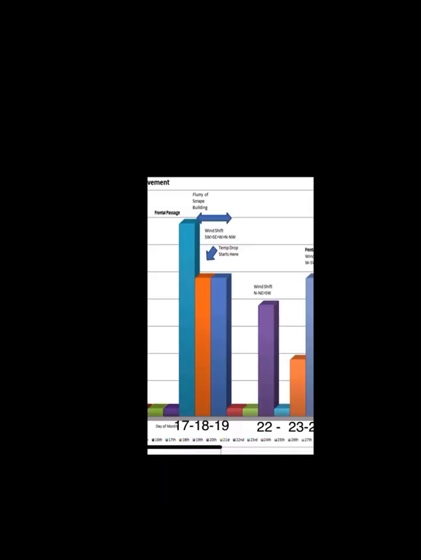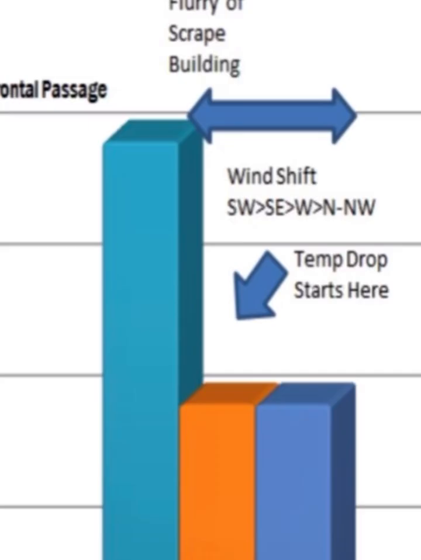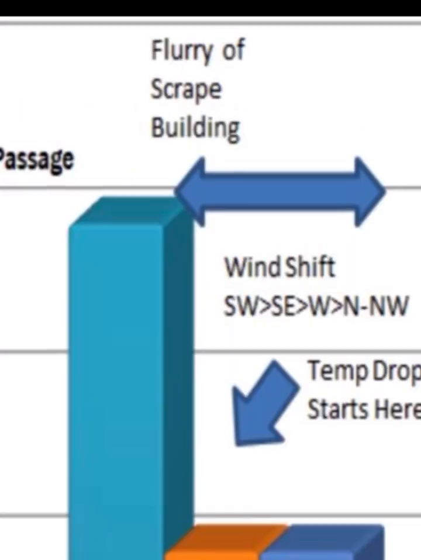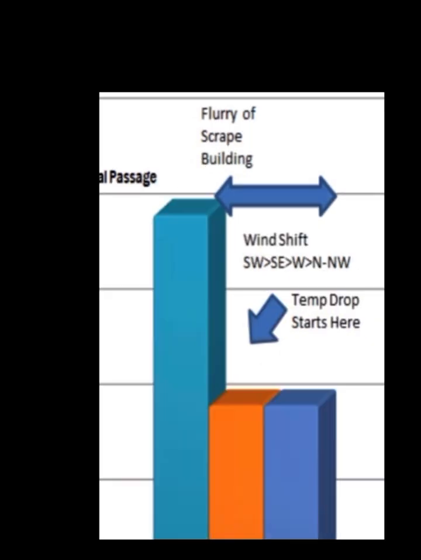We had no sightings until we get to the 17th, 18th, and 19th of October, when buck movement again picked up dramatically. This was our busiest period of the entire month, and it also followed a frontal passage on the 17th. The 17th began a flurry of primary scrape building. 17 different interactions with our cameras by mature bucks during this 3-day period was definitely the busiest of the entire month.